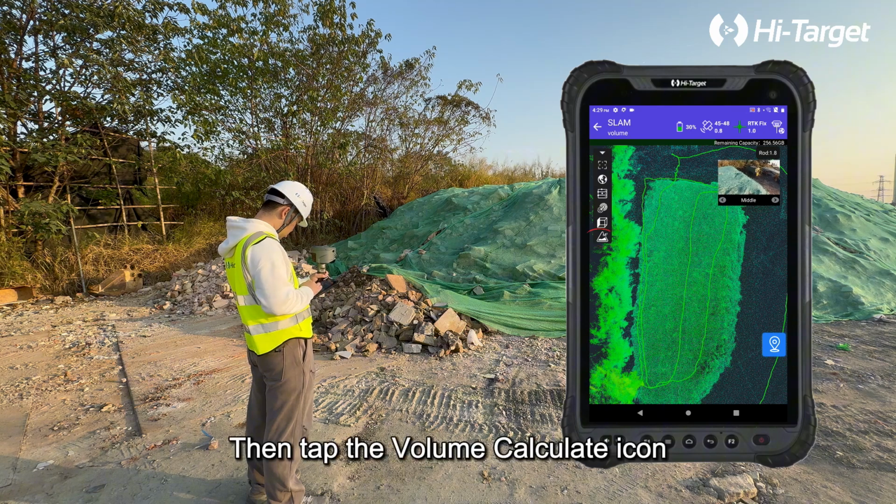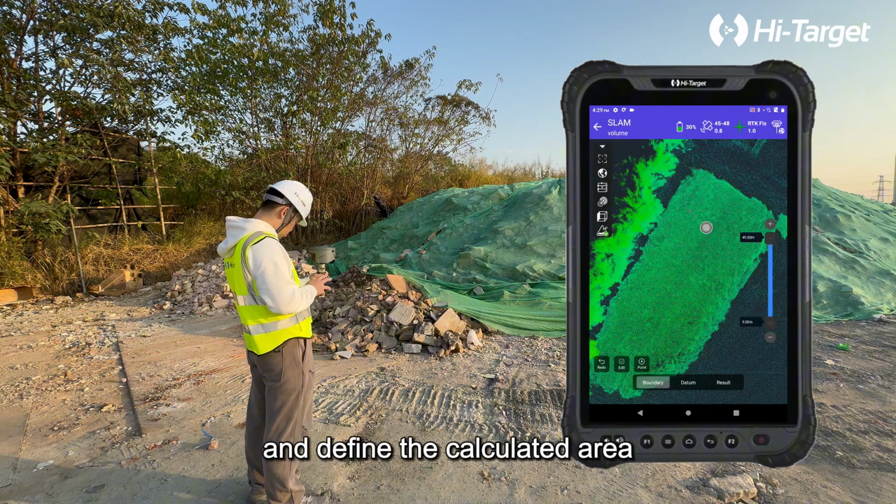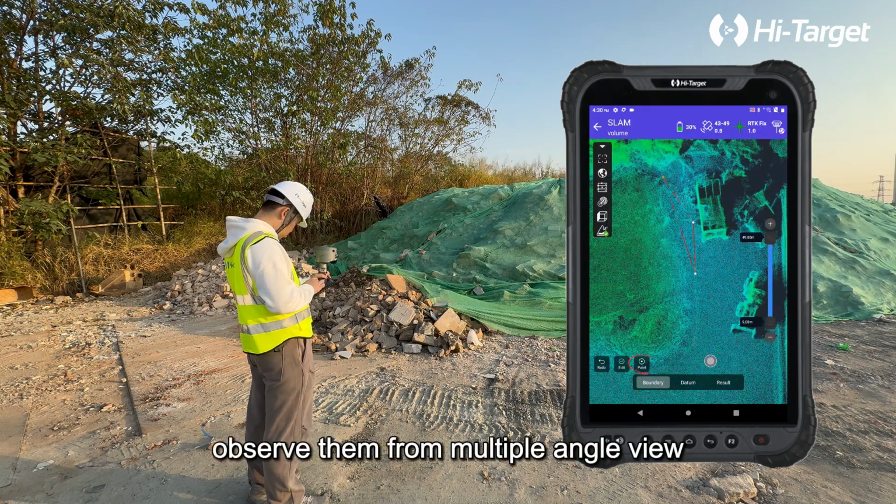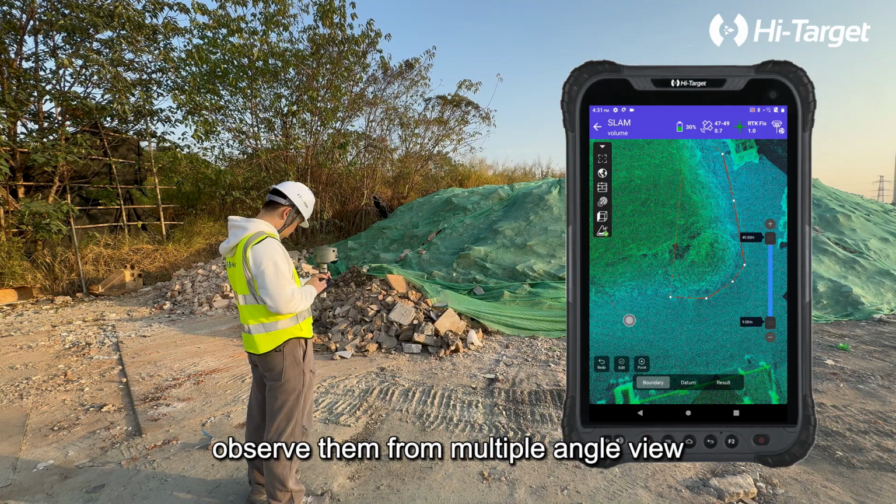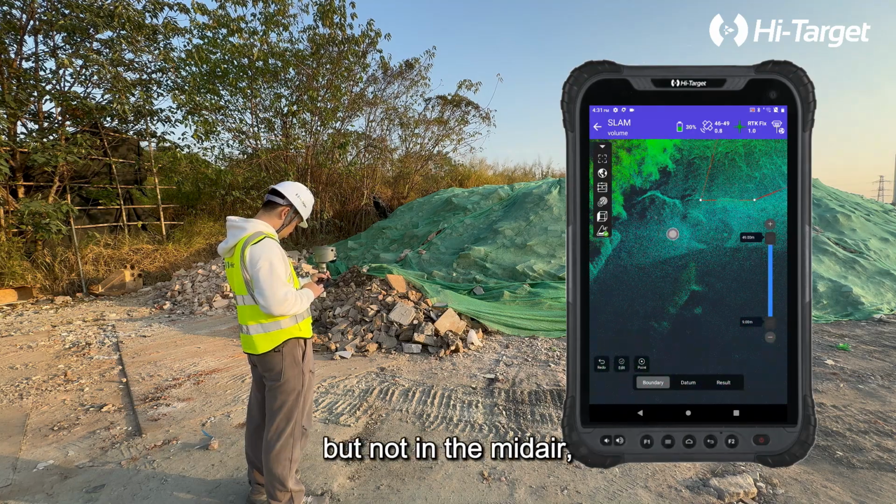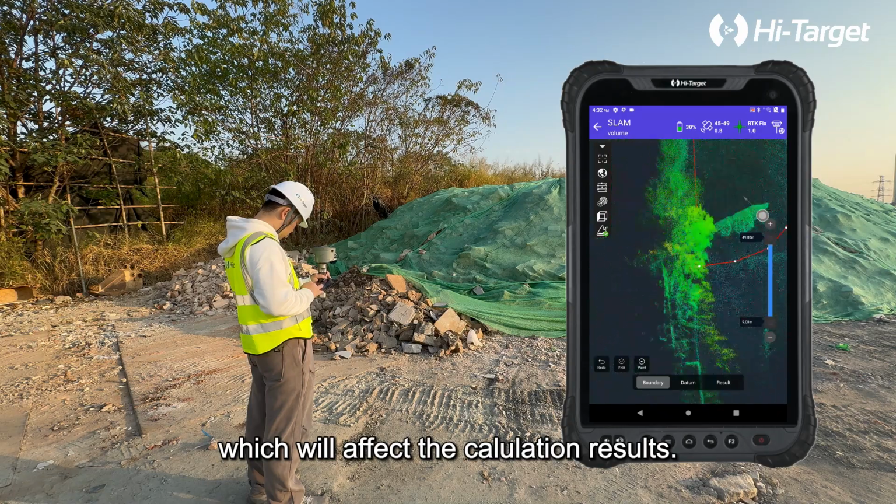Then tap the volume calculation icon and define the calculated area by adding points on the ground. When selecting points, observe them from multiple angle view to ensure they are located at a horizontal surface but not in the mid-air, which will affect the calculation results.